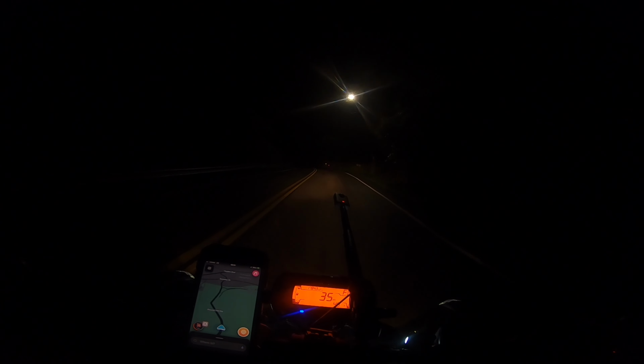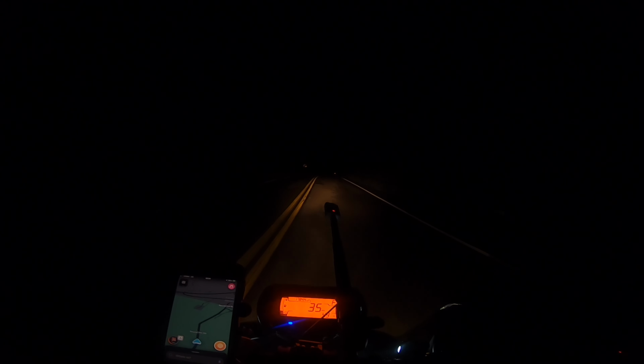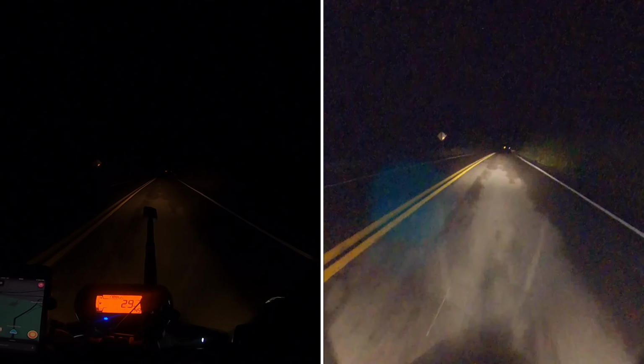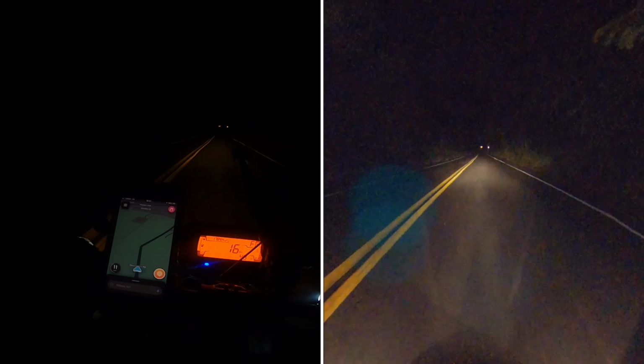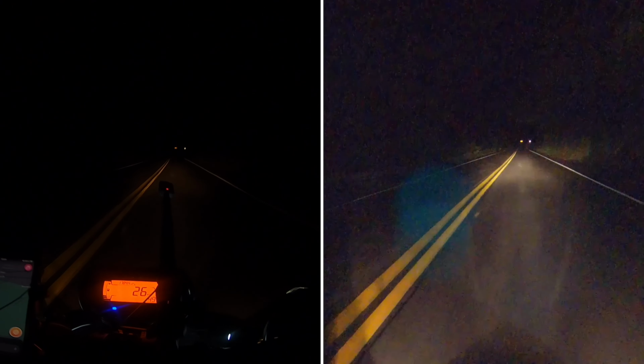Now as we come up by the park here on the right, actually the park is on the right and the left, but the majority of the park's on the right side of the road. There's usually a lot of wildlife through here also. A lot of deer, raccoon, possum. Yep, we got something on the road up here right now. Oh, another deer. Another deer on the road.